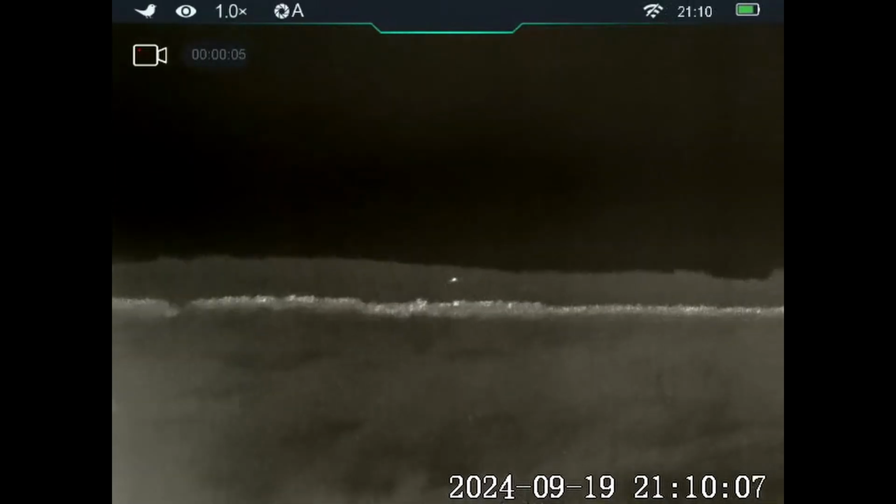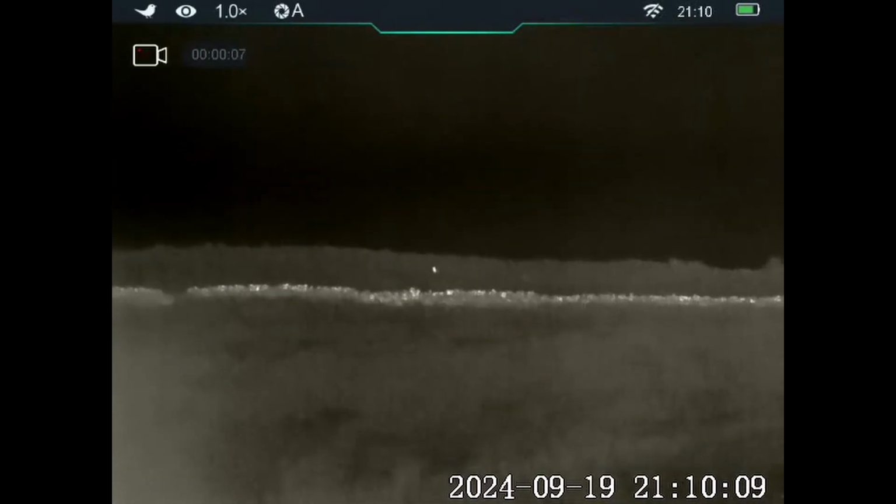It's still not coming in though. It's keeping right over on the other side. Again, that's the boundary wall, and where that fox is, it's not our land. And then it's disappeared behind the wall again.